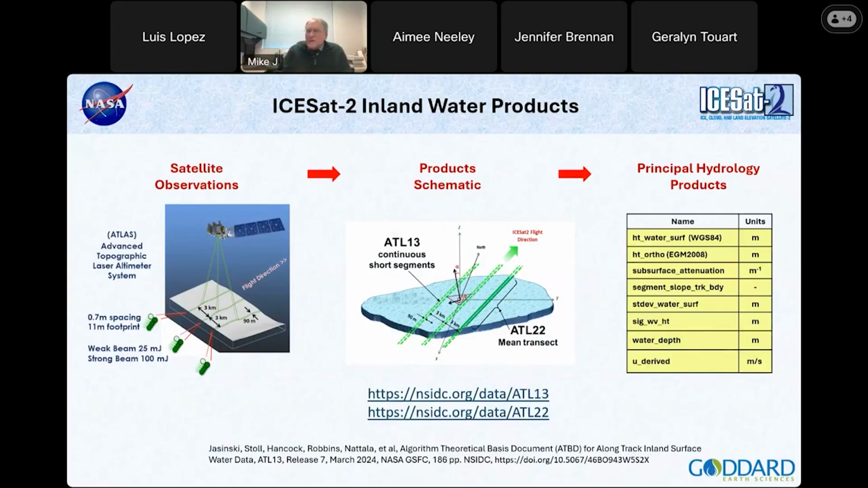Sometimes we get a lot of photons in there, sometimes we get a few. But we have determined that 100 photons per second gives us the information we need to compute the hydrologic and the hydraulic parameters. At the same time, more appropriate for perhaps water resources is the ATL22.